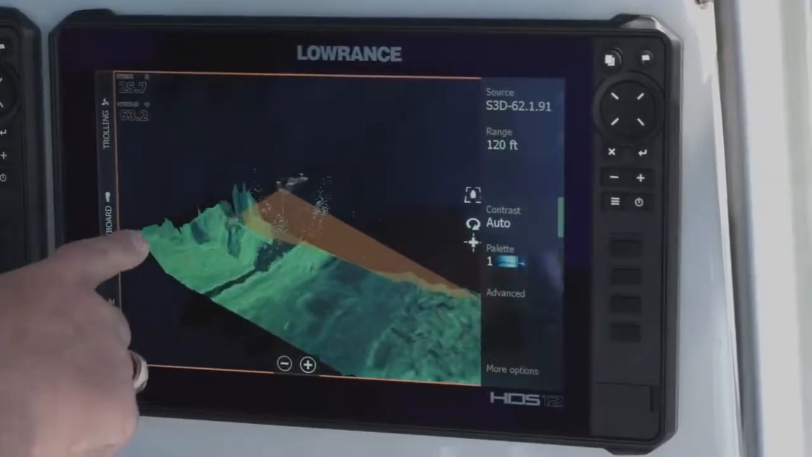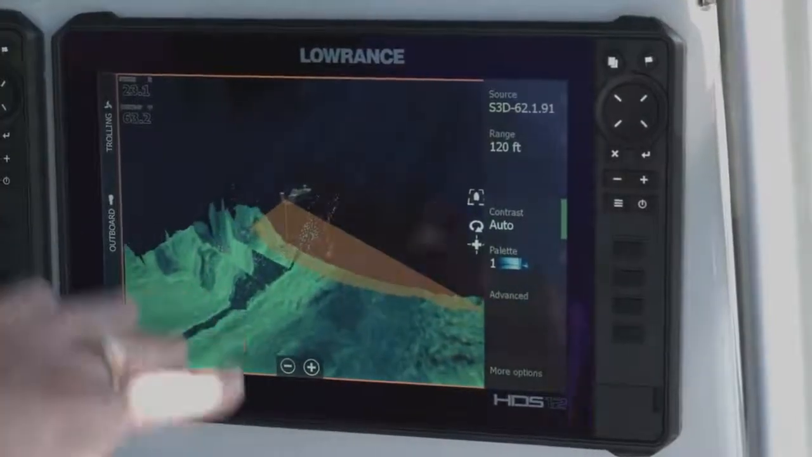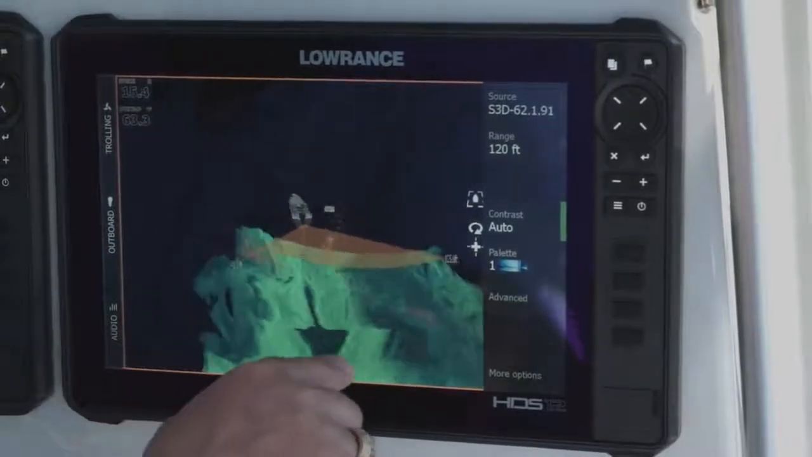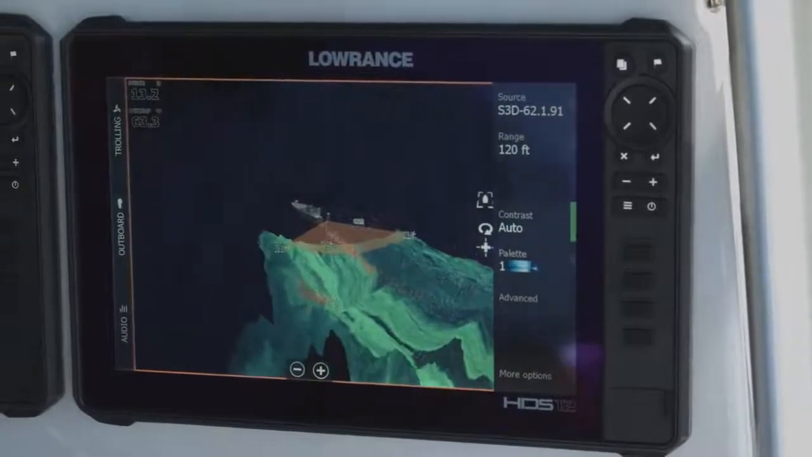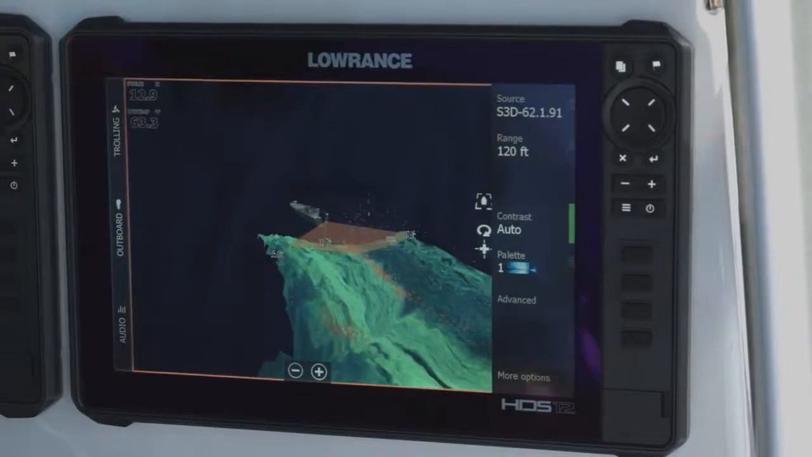Look at where it's dropping off of the edge over here. You can see where that drop is. You can see where these rocks and boulders come up and down in here. It's really amazing. You can actually see the depth. You can see that the bottom here goes up and down, and if you look at the 2D sonar and some of the other sonars that we've got, you'll really see that.